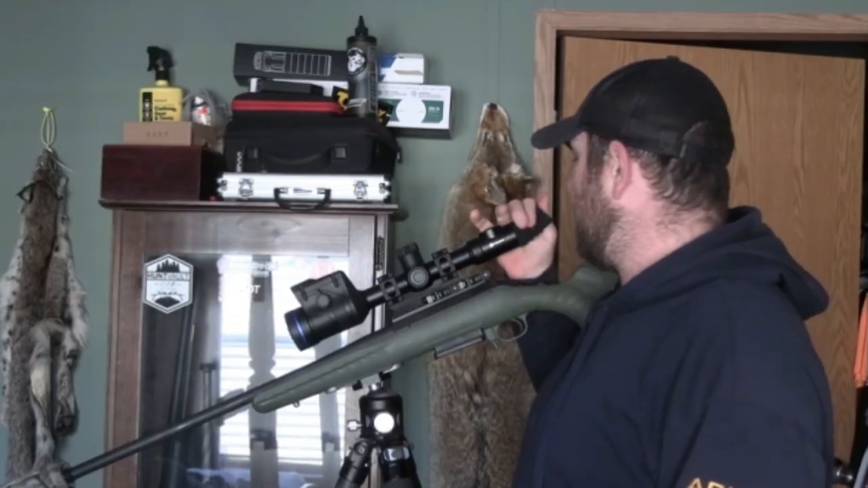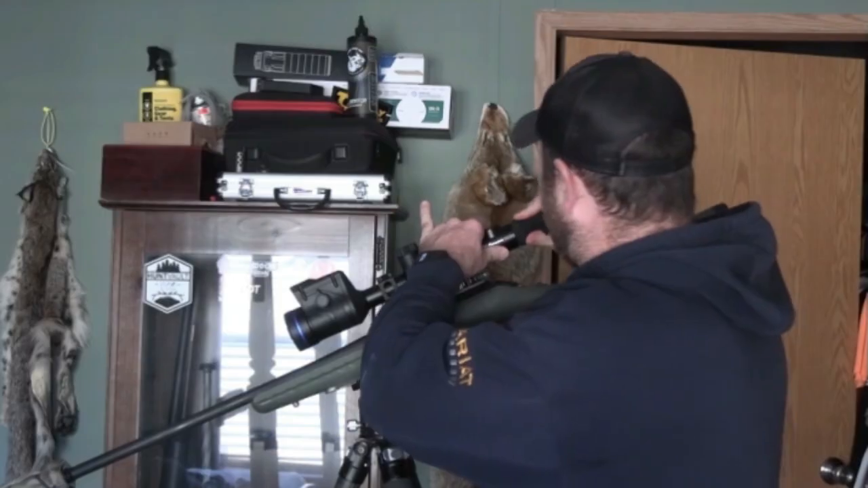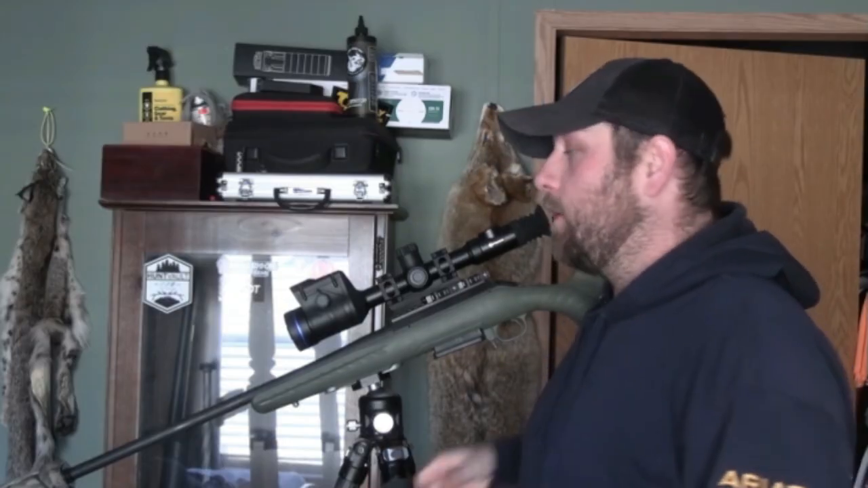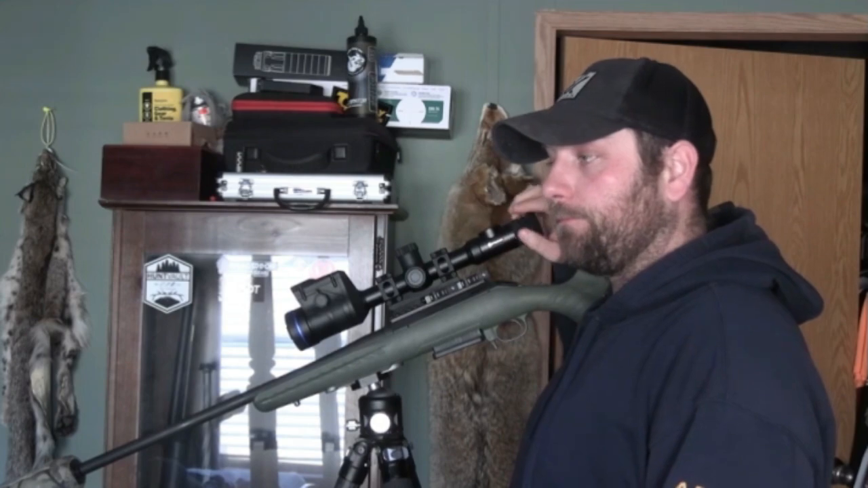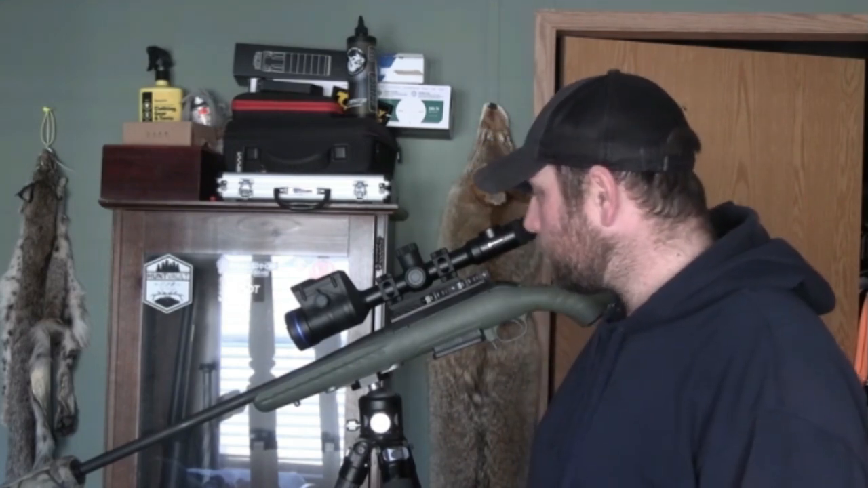The eye cup itself is magnetic when you put it on. It just slides on there. It is magnetic, which is super nice because I have ran a competitor's unit before, and the eyepiece you barely get on it and it falls off and you lose it, and then you're screwed for the rest of the night. You don't have the cover to cover up the white light or whatever inside of the optic.